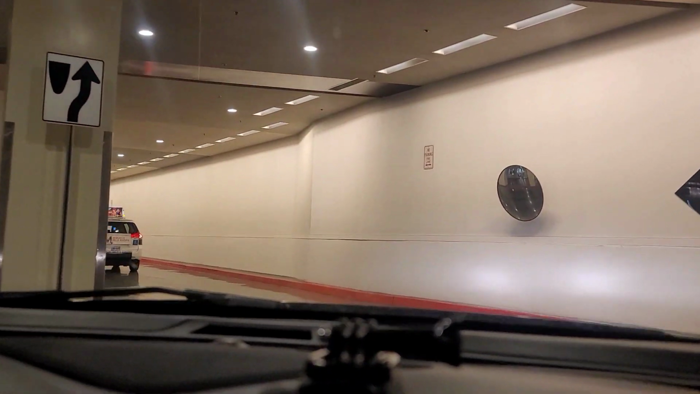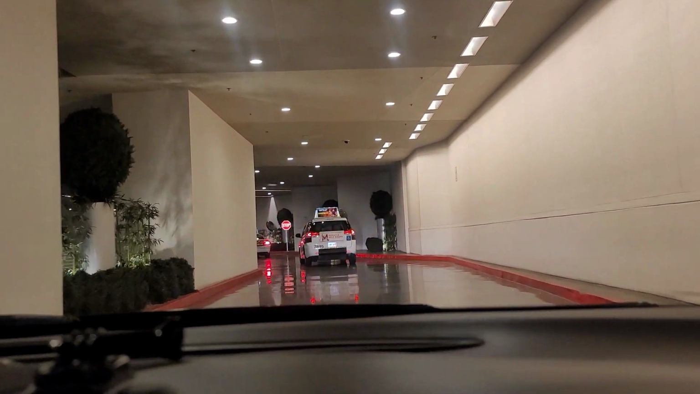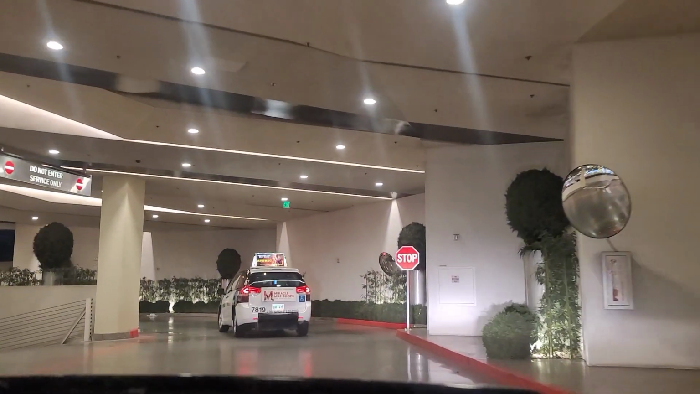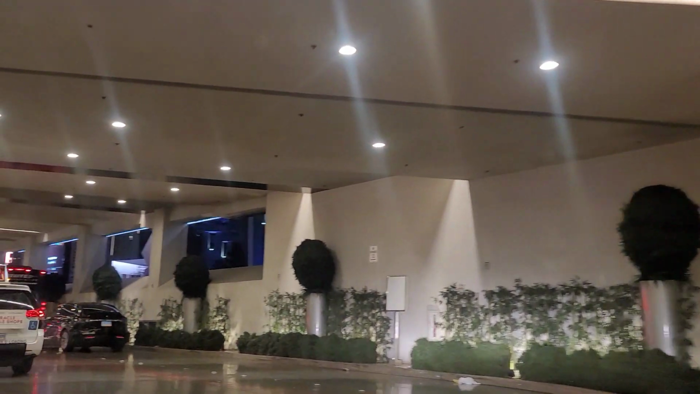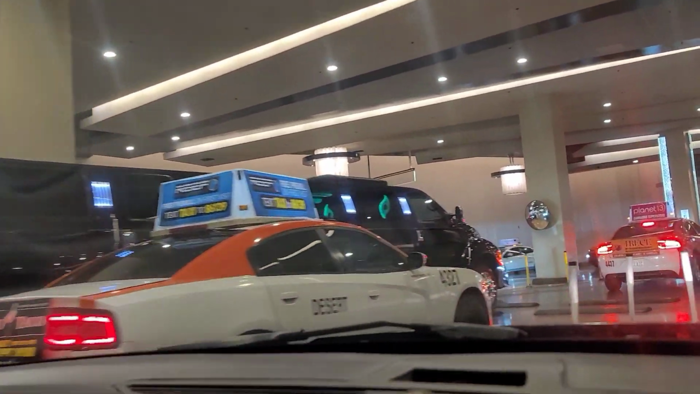Smells good too. I can smell something cooking. But they have the shiniest floors throughout this entire entry. There's another big one. A couple of buses, and then there's a party bus here on the side.